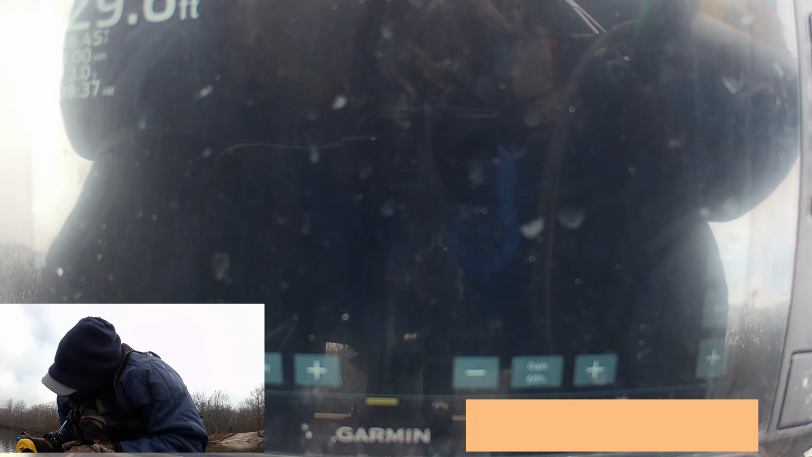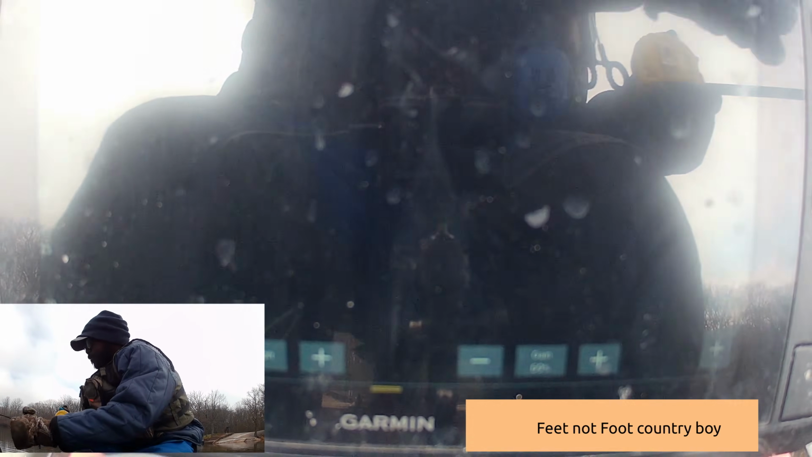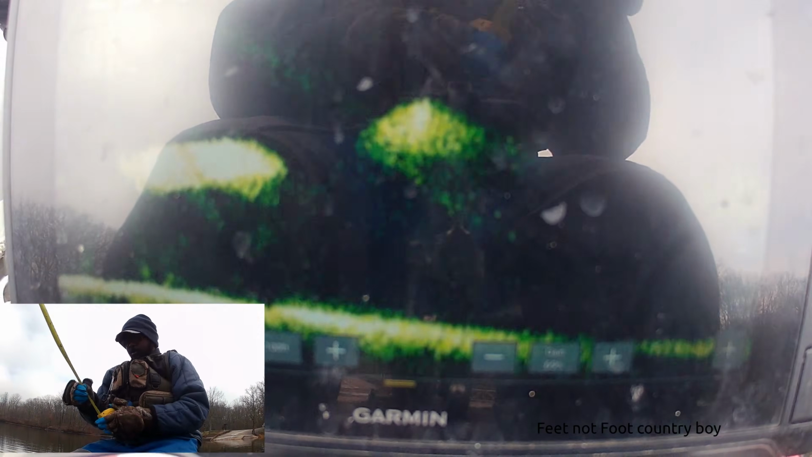That is about 2 foot. 2 foot is what it shows to be.